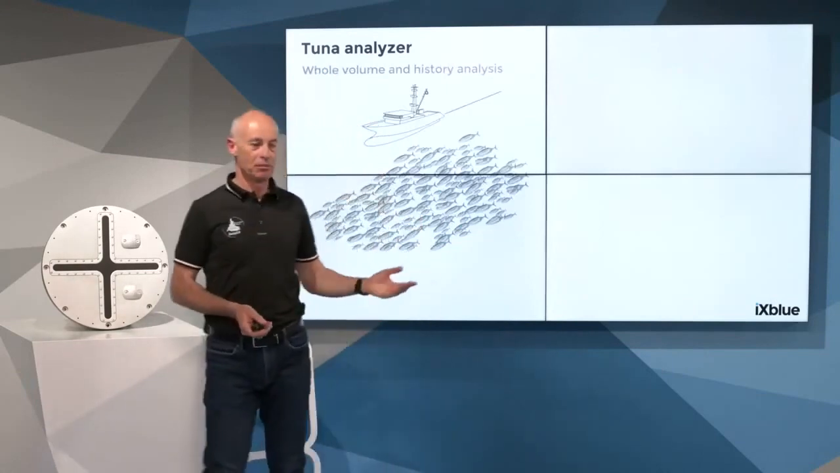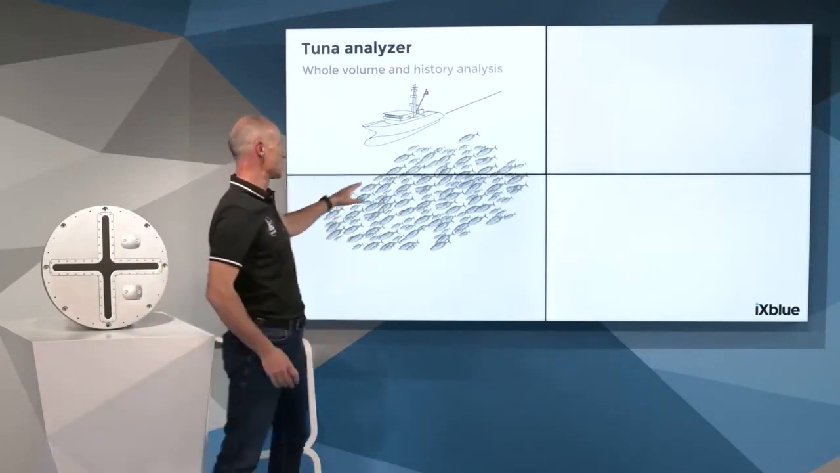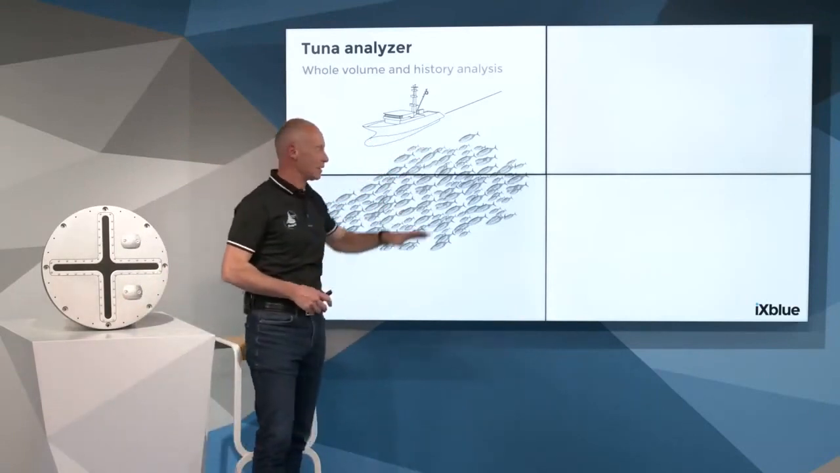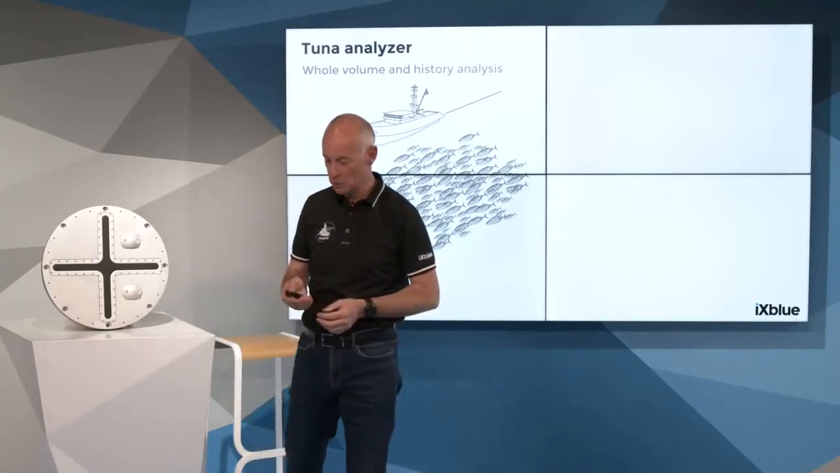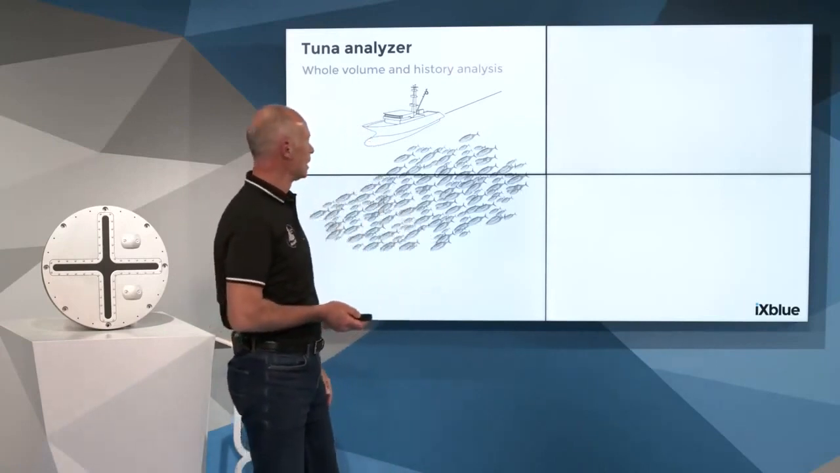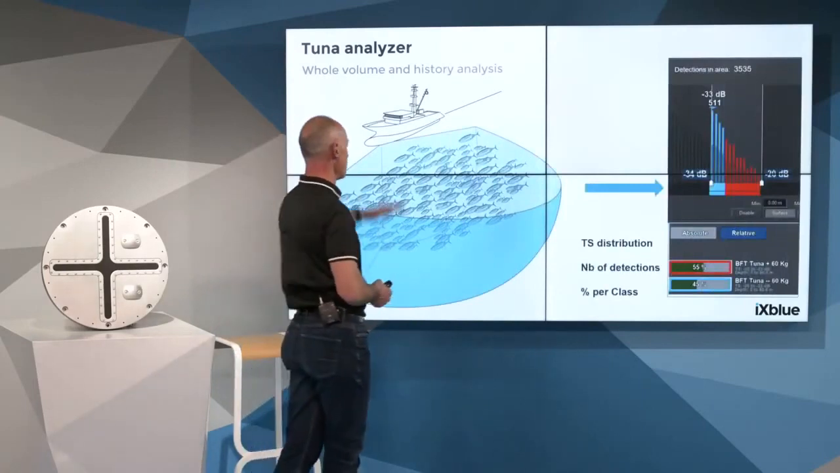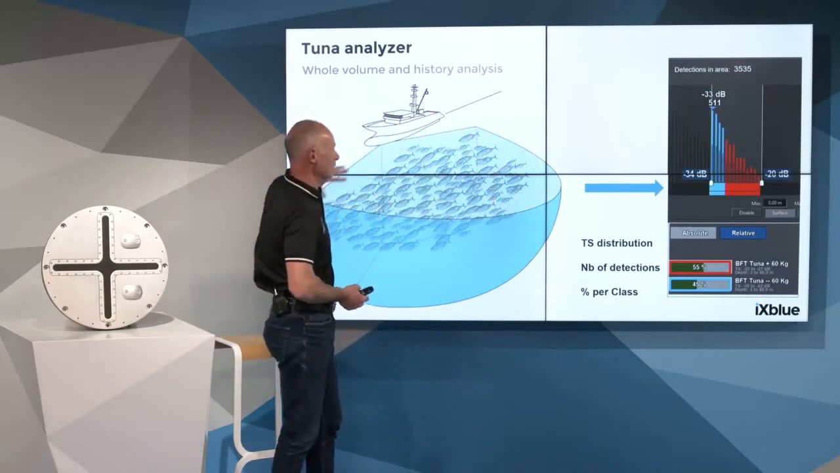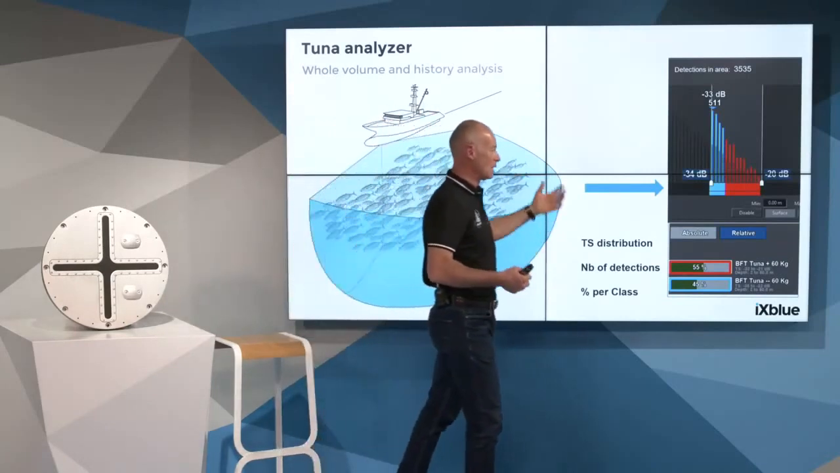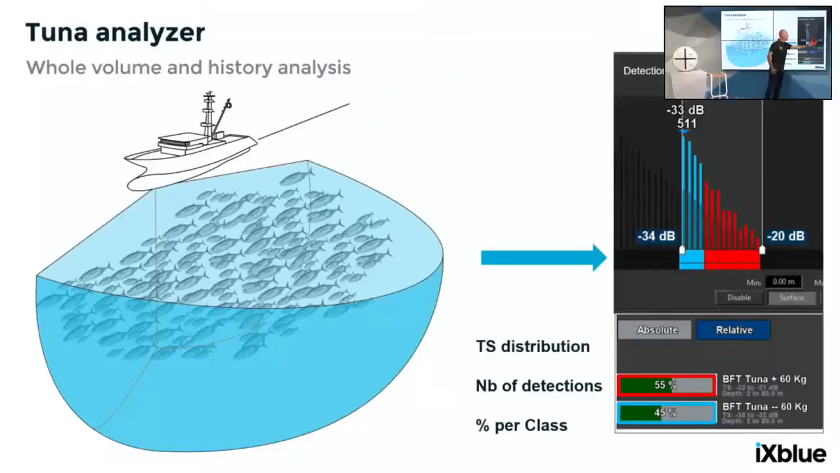Here is an example of a free shoal swimming along the boat, and the skipper tried to be in standby, having the same speed as the tuna, to measure it and to understand the shoal before taking a decision. In that situation, Seapix provides a whole detection from surface to down, as we explained, and everything is detected and processed in real time as the spread in TS distribution between the stronger echo and smaller echo.